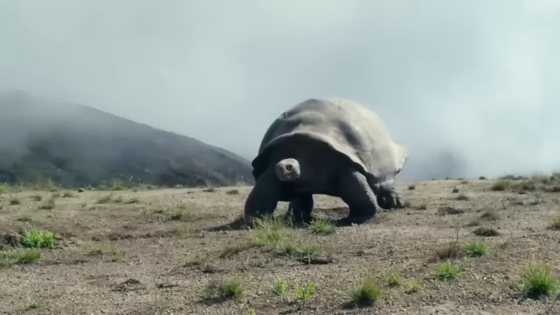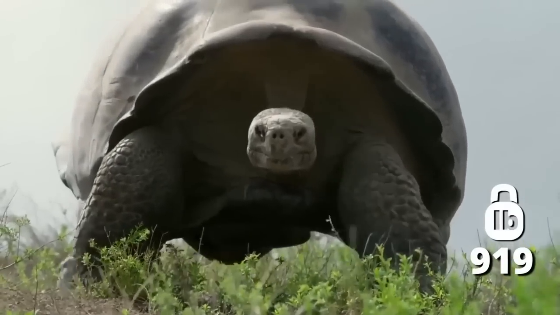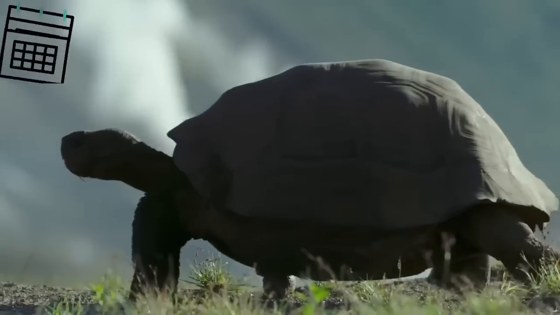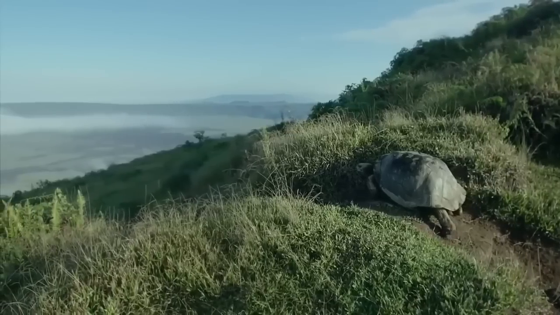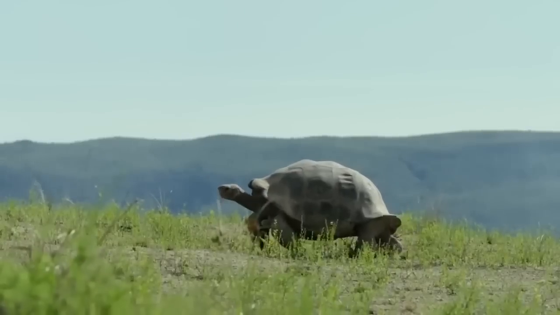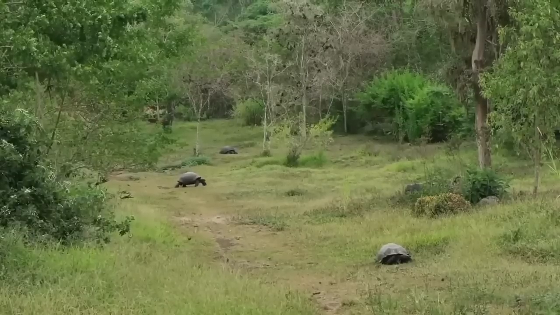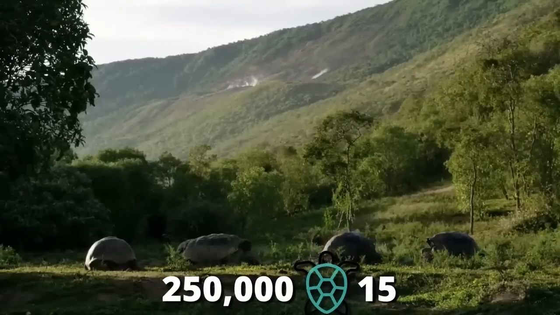The enormously big Galapagos tortoises measure around 919 pounds each. They are not only big, but they may also easily live for 200 years. These tortoises became extinct in the 20th century, despite having such enormous advantages. In just a few years, they plummeted from a population of 250,000 to just 15.